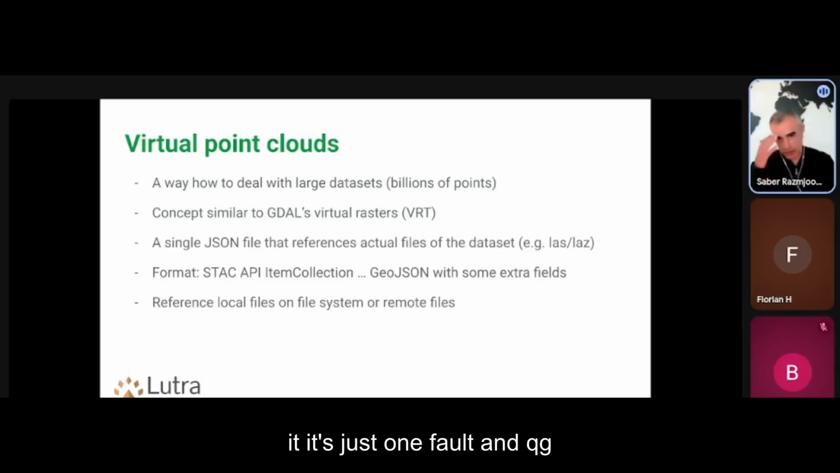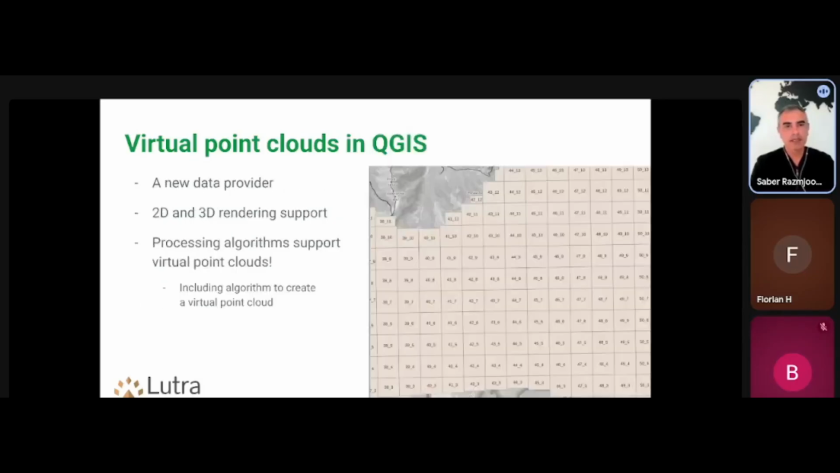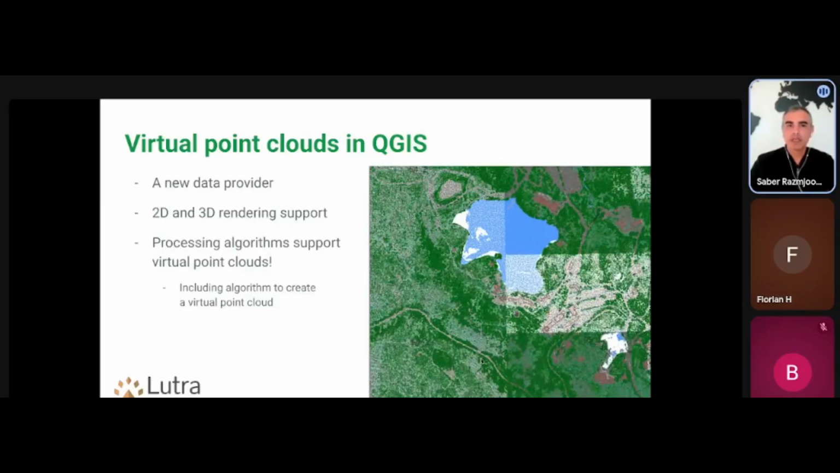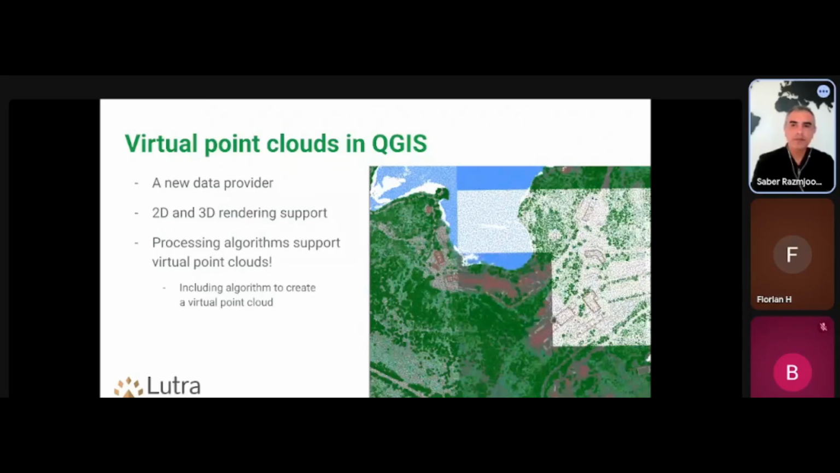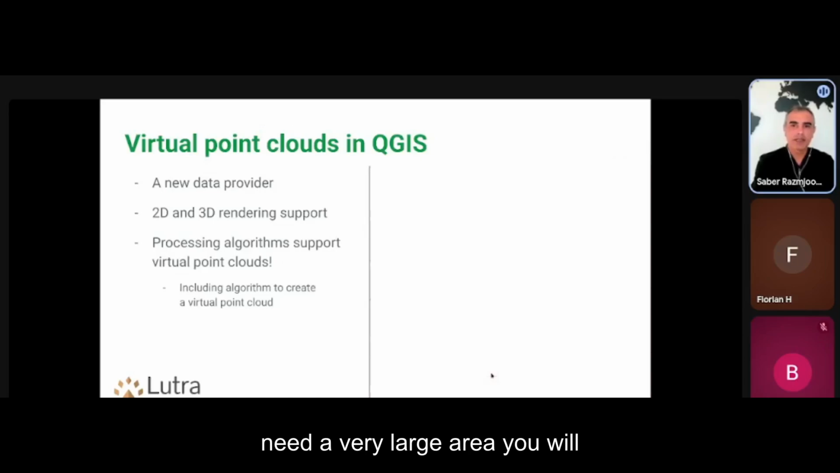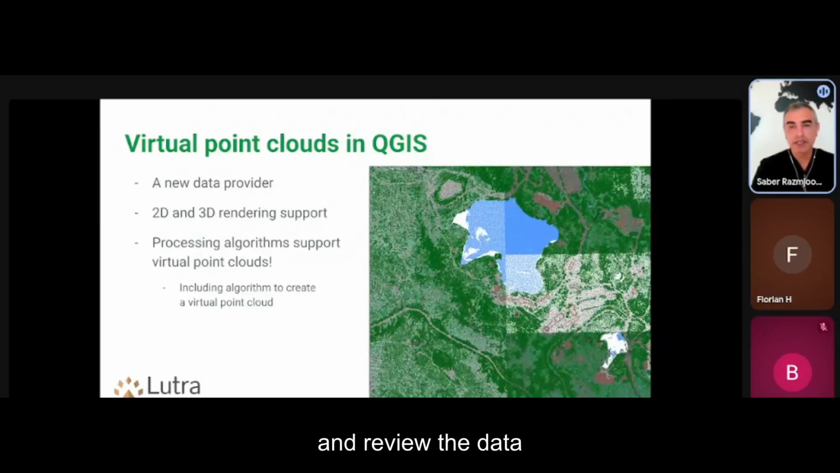And in QGIS 4, we have also, I don't know, it's 4 or 4.2, we also added editing of the VPC file, creating the overview by thinning them, creating the label. So those kind of things are also added in the recent QGIS versions. With this, you can see individual tiles, but with a very large area, you will be able to smoothly pan and view the data.